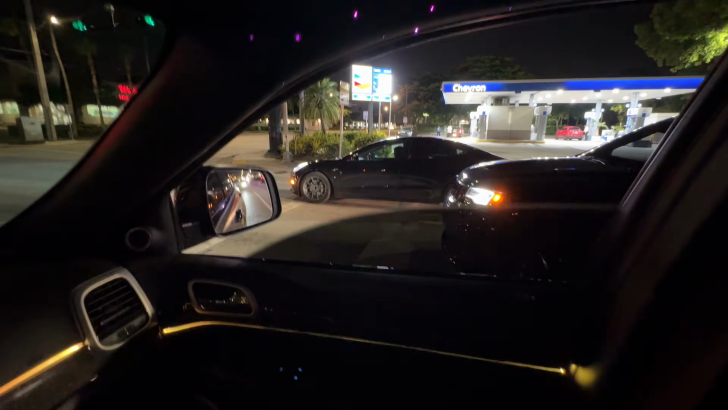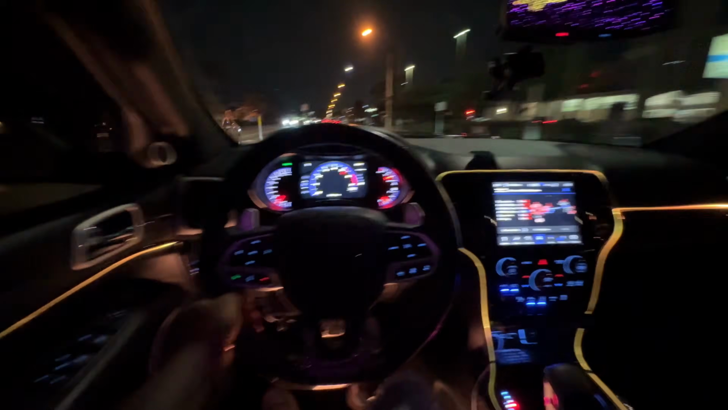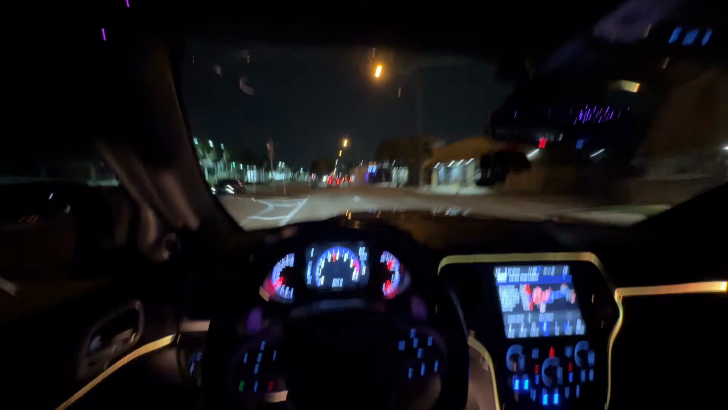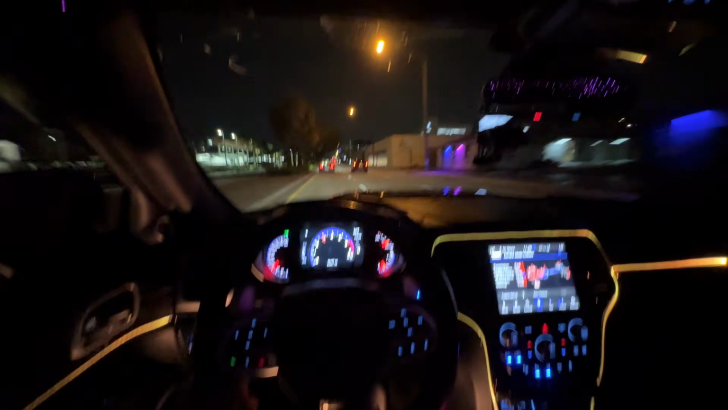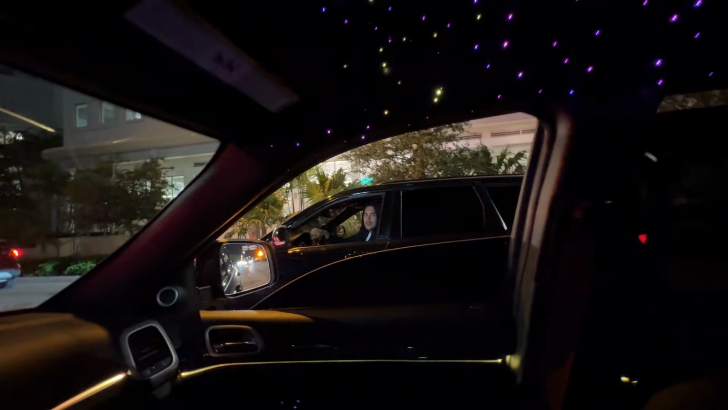We got a Tesla. He's acting crazy right now. He in a Tesla, bro. So we gonna run it. We're gonna try to run the Tesla, you know what I'm saying? He might win, though. But I'm gonna hit it on green. Yep. Tesla ain't nowhere to be found. Did he even try? Did he try to go? There you go again.